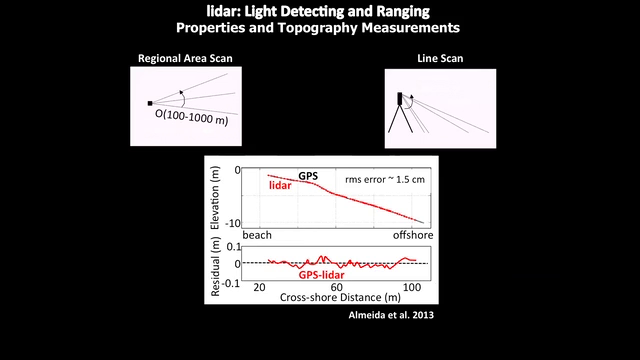It can send a beam of light, it rotates around and can send a beam of light out, back and forth, so it's getting points going across the beach, say, from the dune out to deeper water. And it also will rotate, so it can make a 360-degree topography map. The image down below is just a comparison of the LiDAR and the GPS.